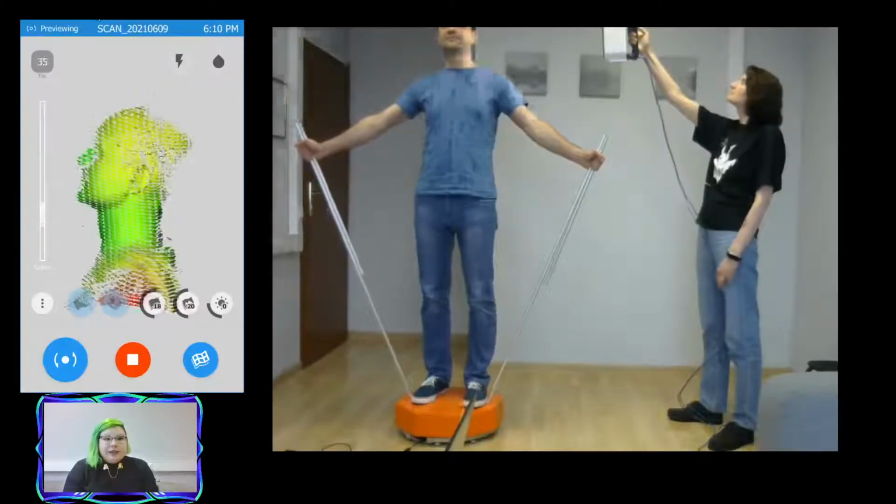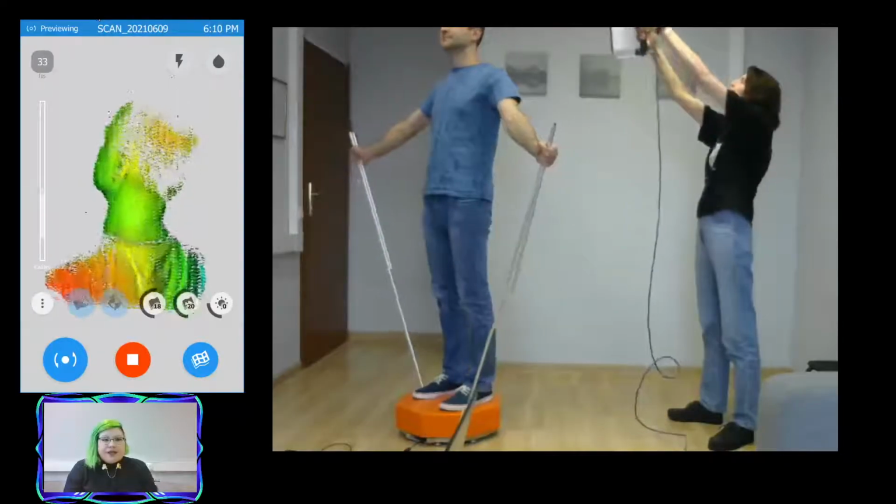And right now you are seeing a projection of the scanner touchscreen itself.